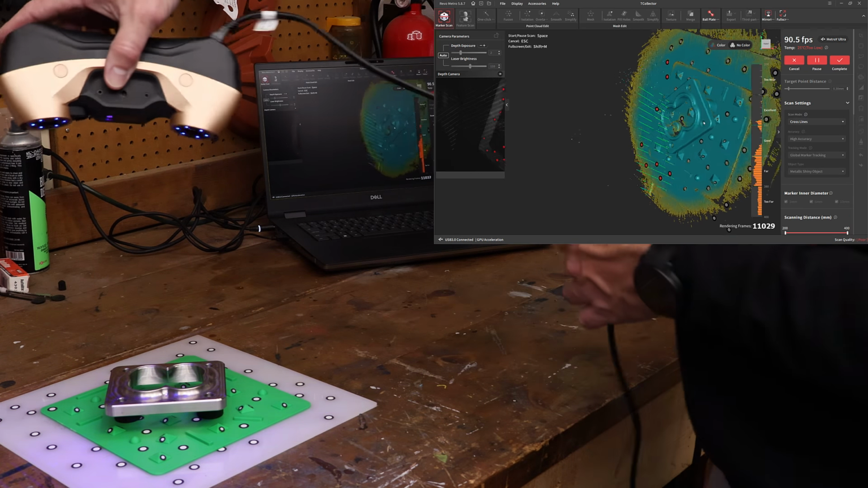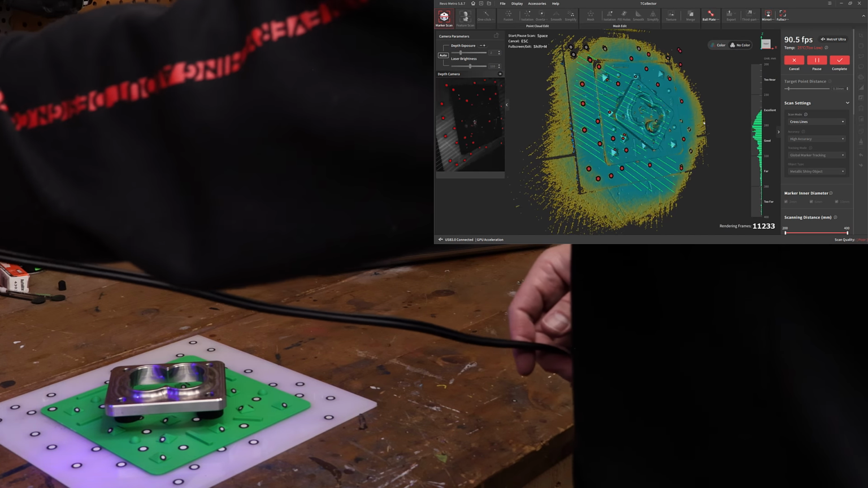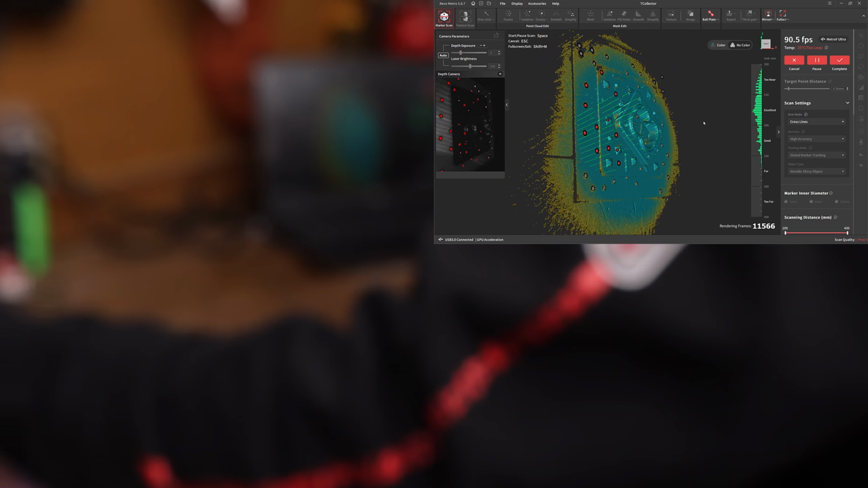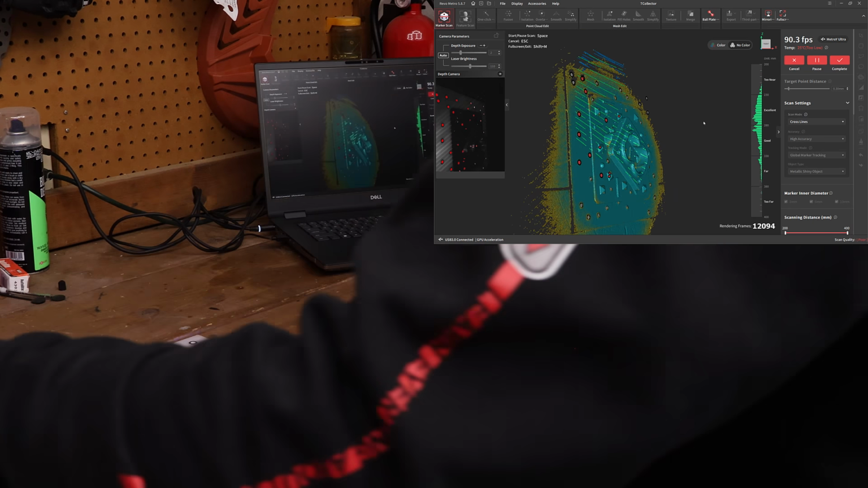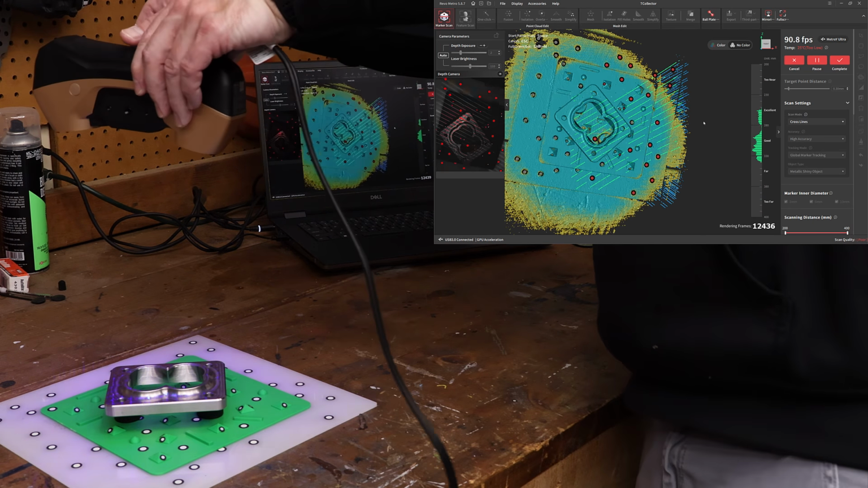And again, we can just flip this around and hop to these other locations because of that global marker. Go ahead and just scan over here. And there we go. So that's probably good.